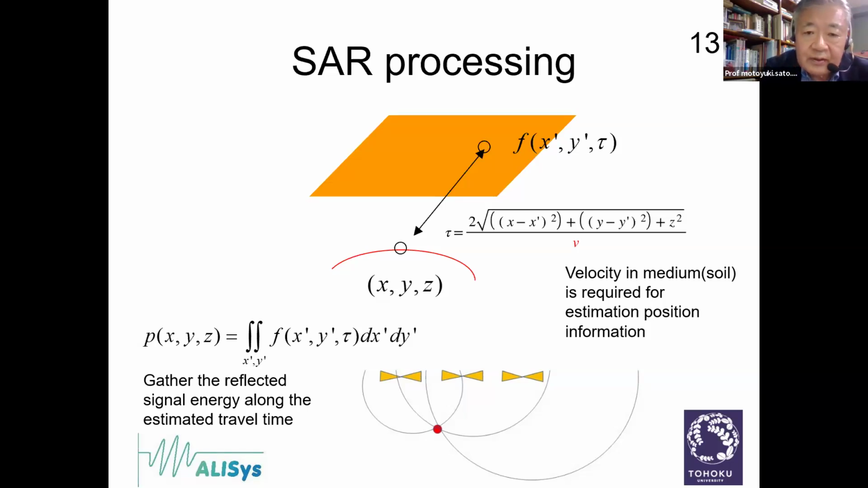That is what SAR processing is normally doing, in a very simple explanation. In SAR processing, we can reconstruct the image by using the position information. So that is not the time domain, but the space domain.